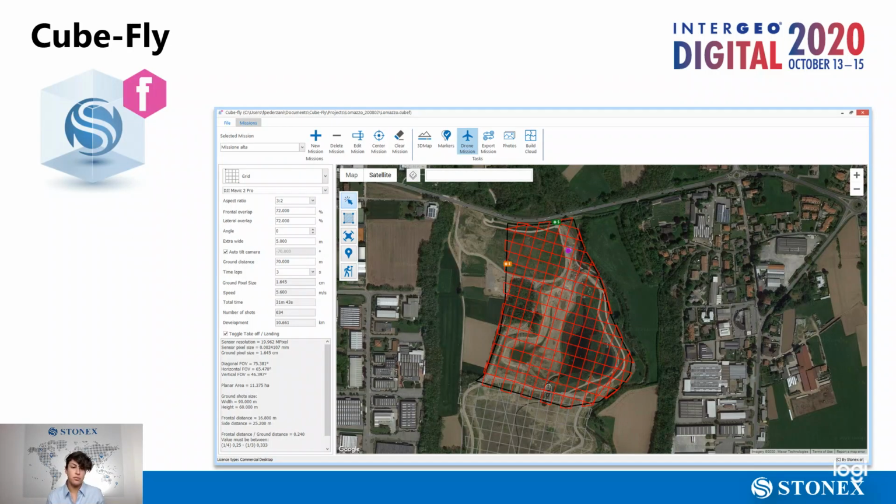Stonex CubeFly allows you to perform advanced UAV drone mission planning and to process photogrammetry calculation of digital images. Choosing one of the camera presets and selecting the areas of the mission, the software will automatically calculate the path and the info about the flight, such as speed, total time, number of shots.